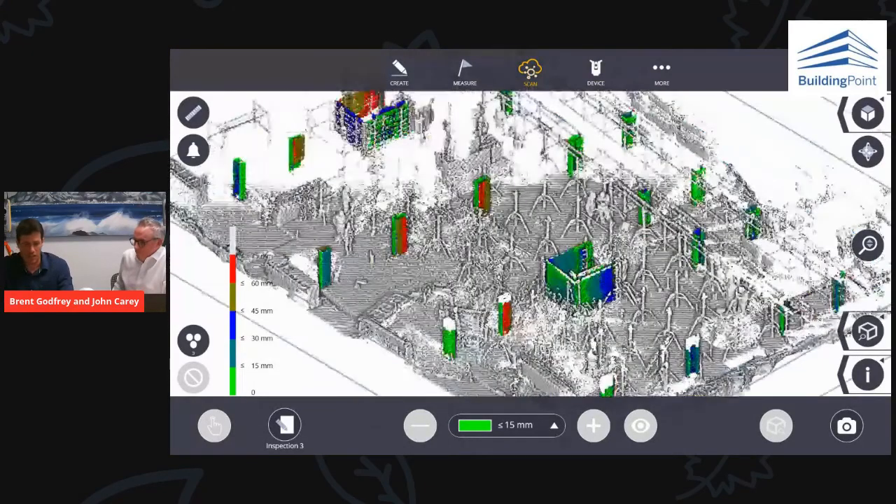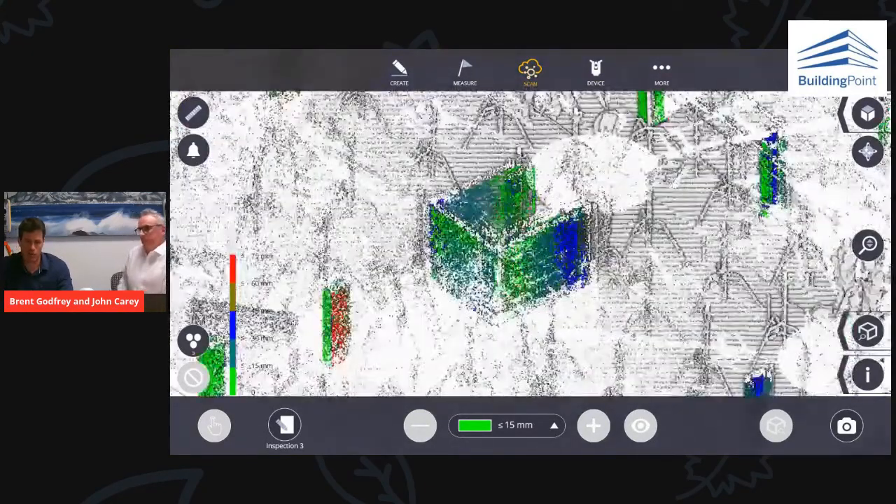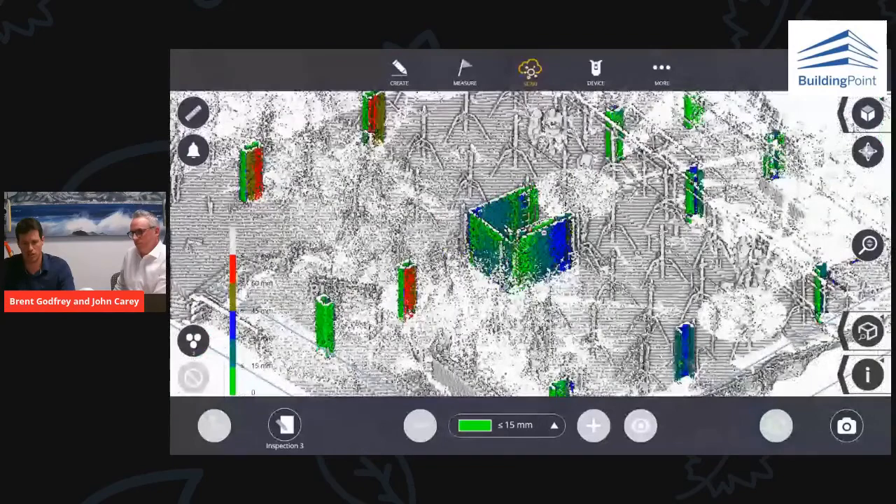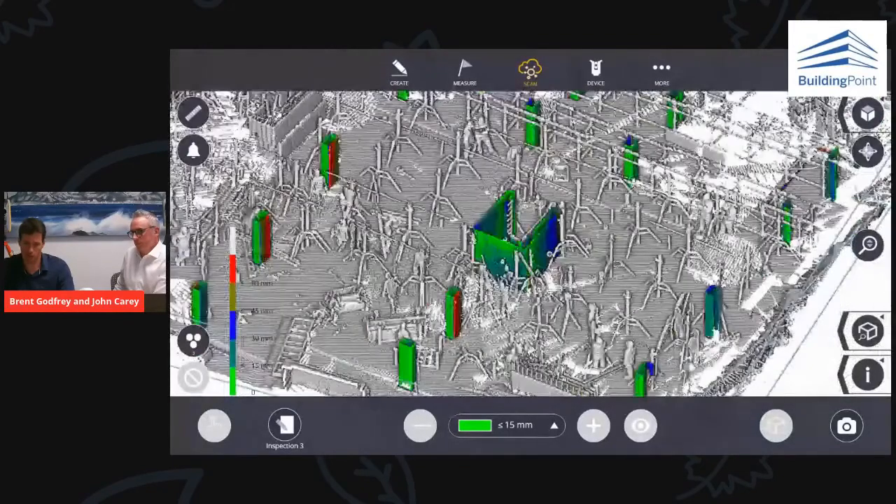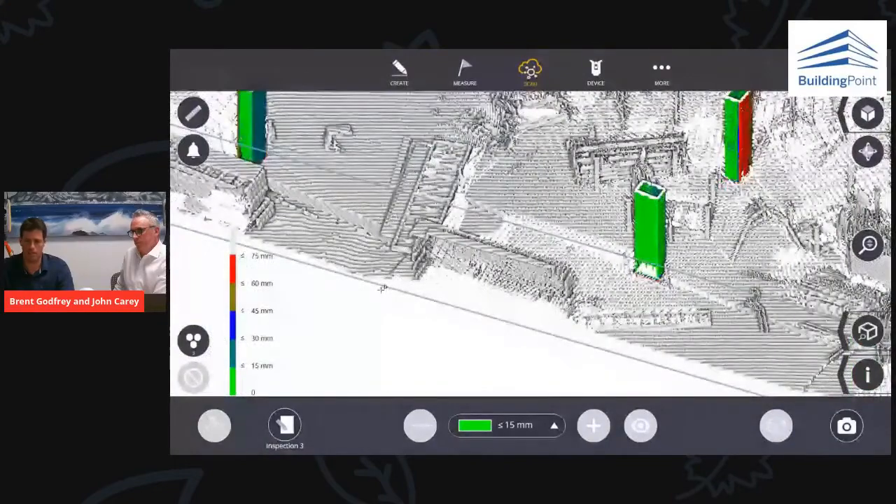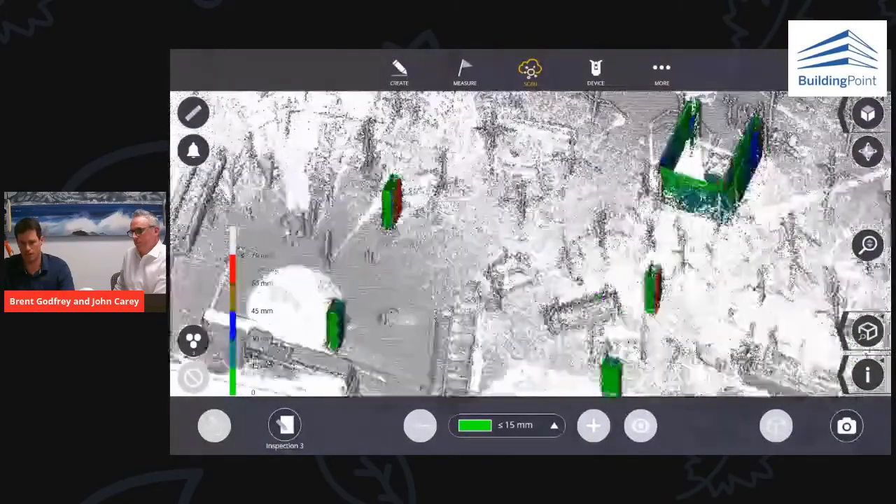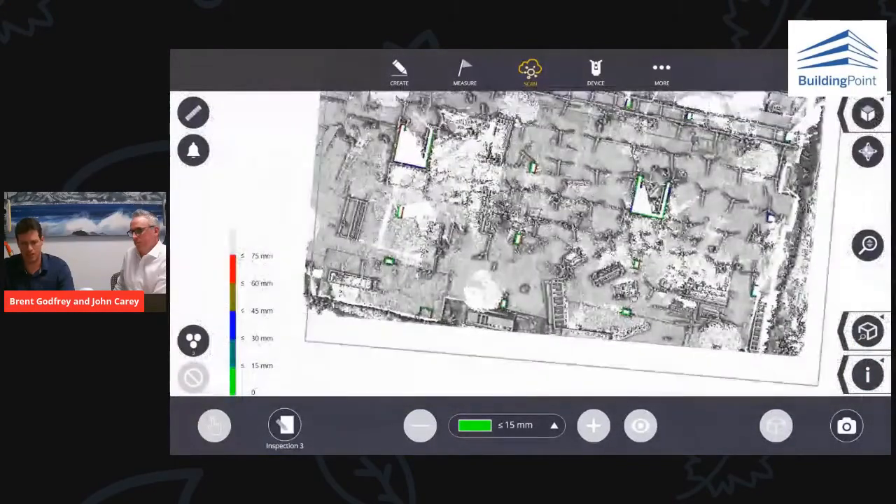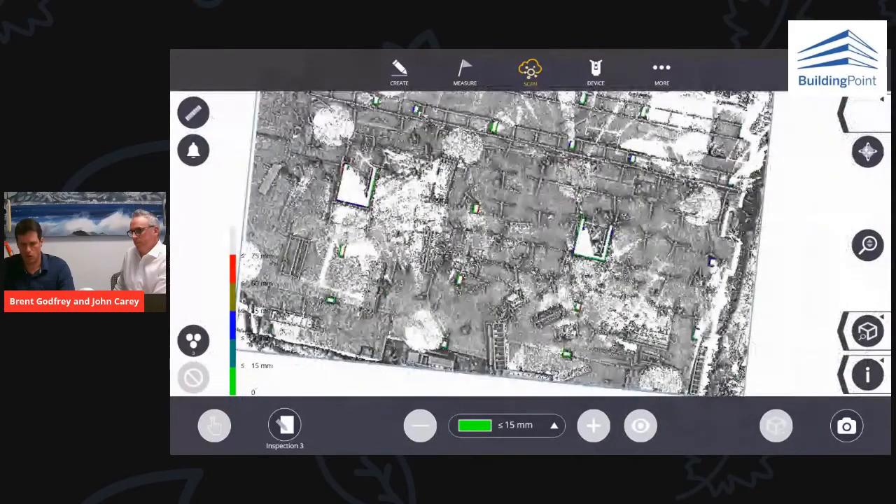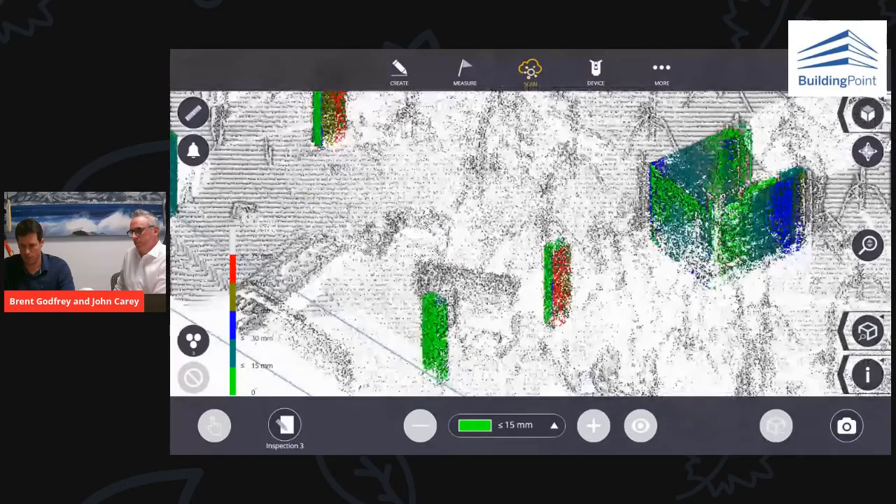I've got a lift shaft. You can see the wall, which is obviously skewed. It's not straight according to the design, as it goes from within tolerance into my sort of 45 to 60 millimeter range. And what I can do is, let me just turn my model back on.